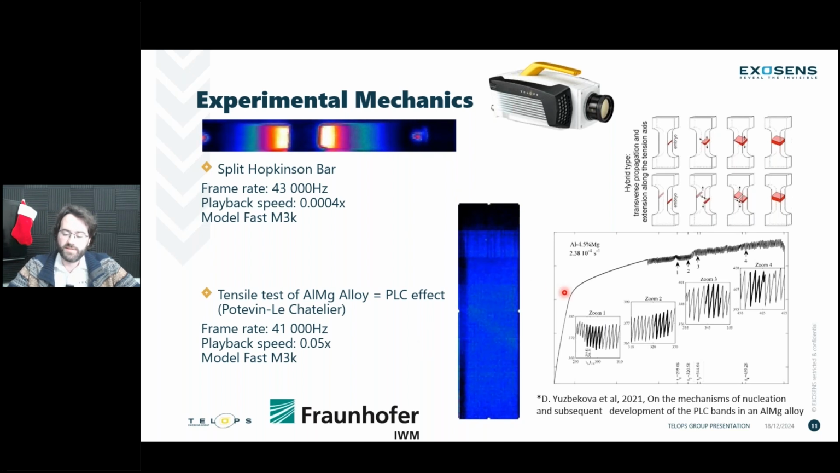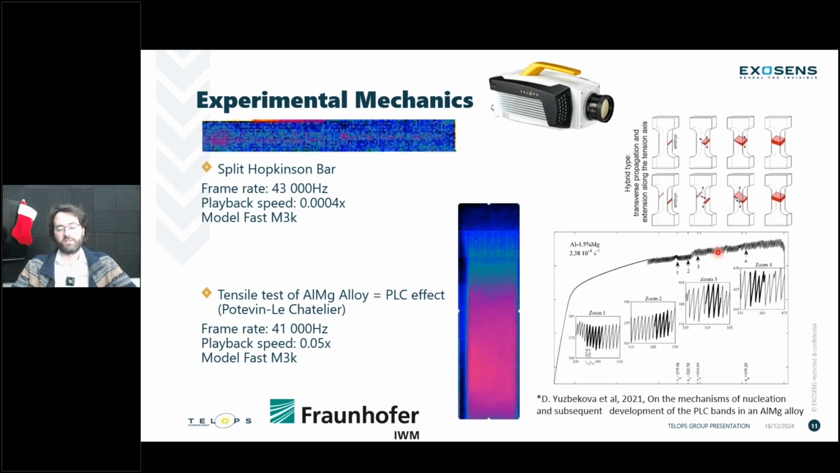And in the stress test, if you're familiar with this kind of testing, you might be familiar with this PLC effect that creates a peculiar effect in the stress strain curve that we have here. Now, not a lot of people have been looking at this with infrared, but those dislocations that are creating weird stress strain behavior are visible because they're creating a heat release at those specific angles because of the dislocation.